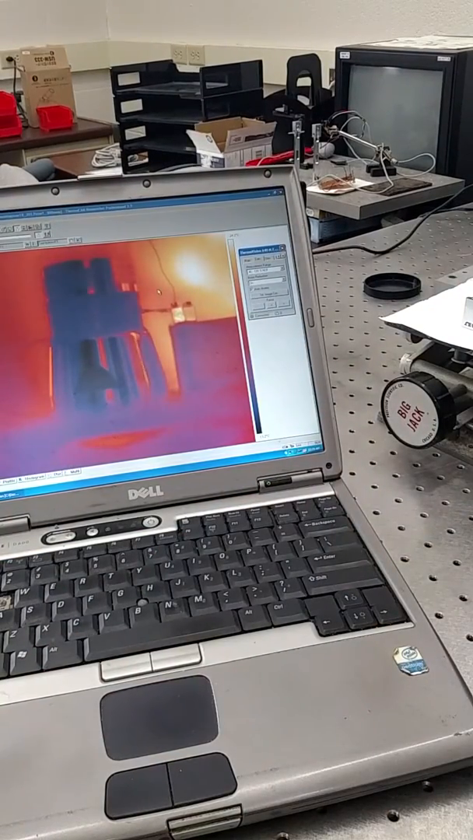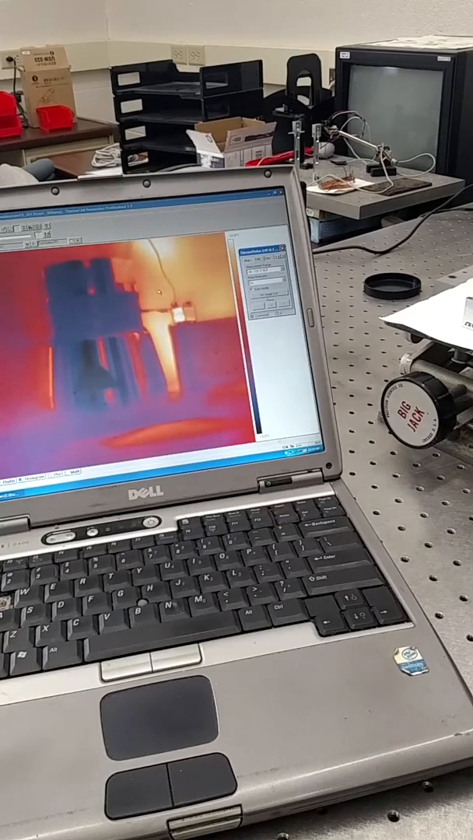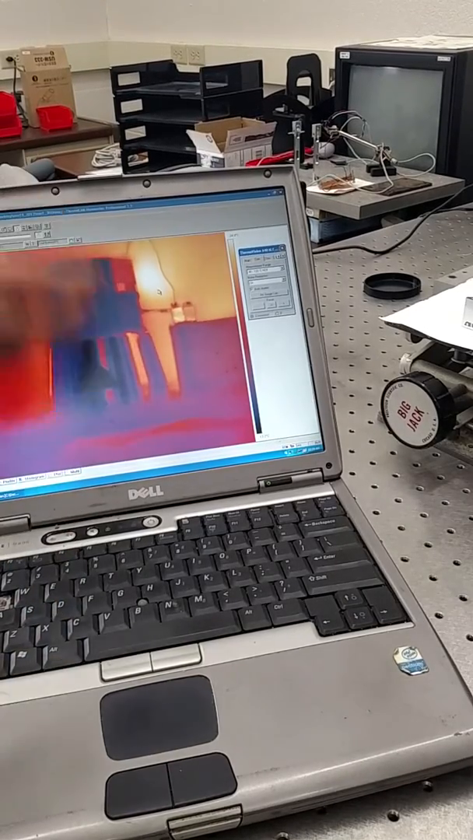So basically the lighter spots are a reflection of light, and the darker spots are emissivity, which is due to a material's ability to reflect and emit light. Something which has a higher temperature than the surroundings will have a different emissivity, which means you have to adjust the emissivity to get the right temperature.